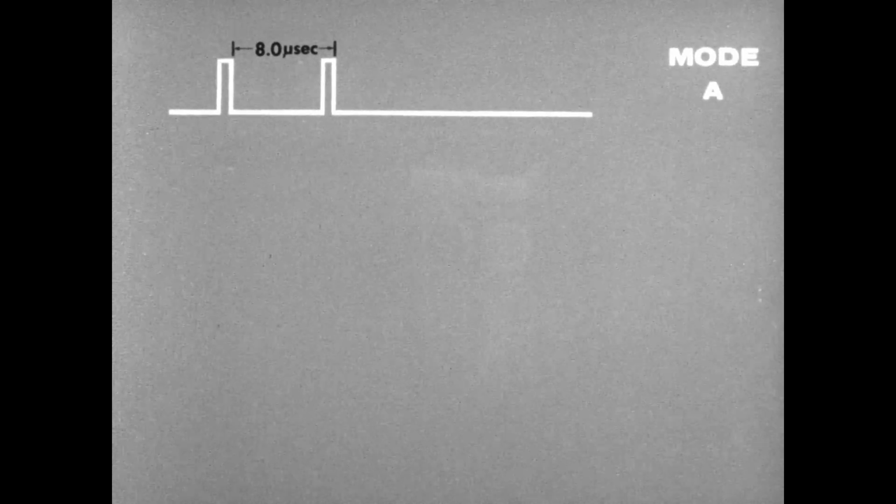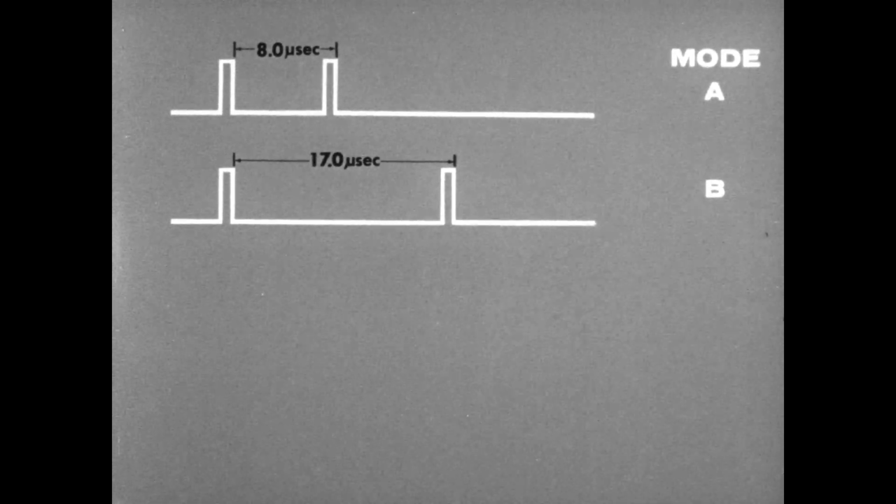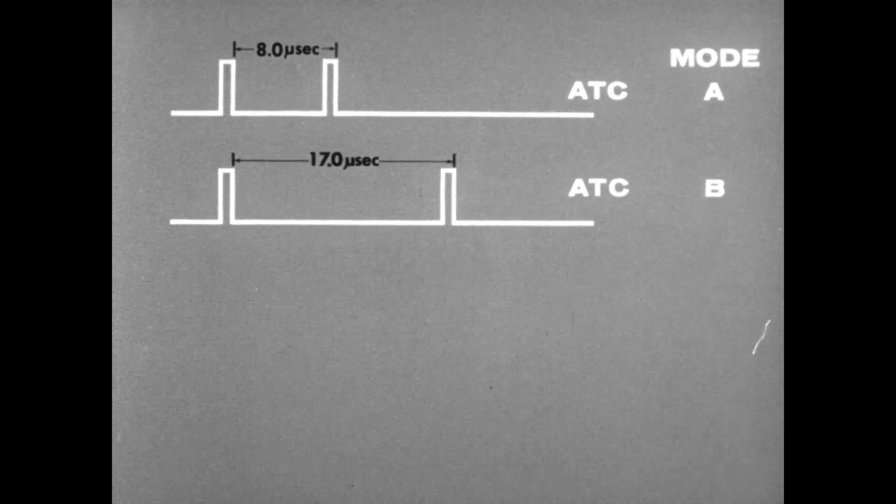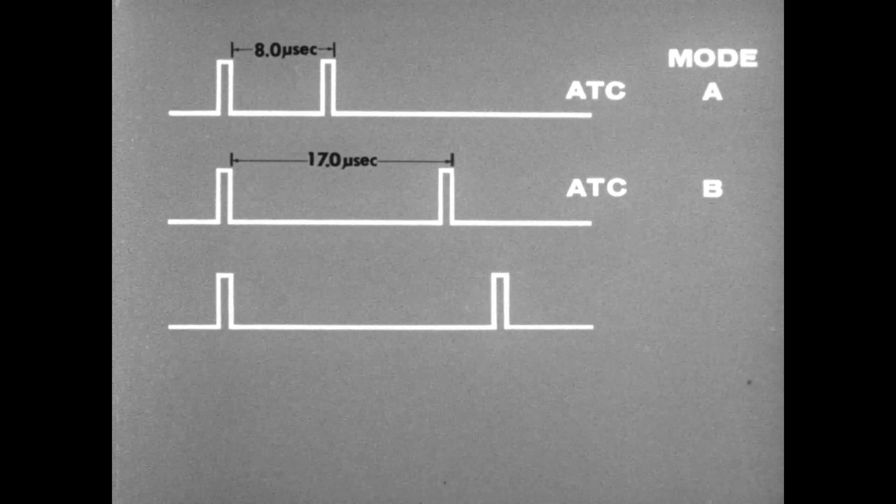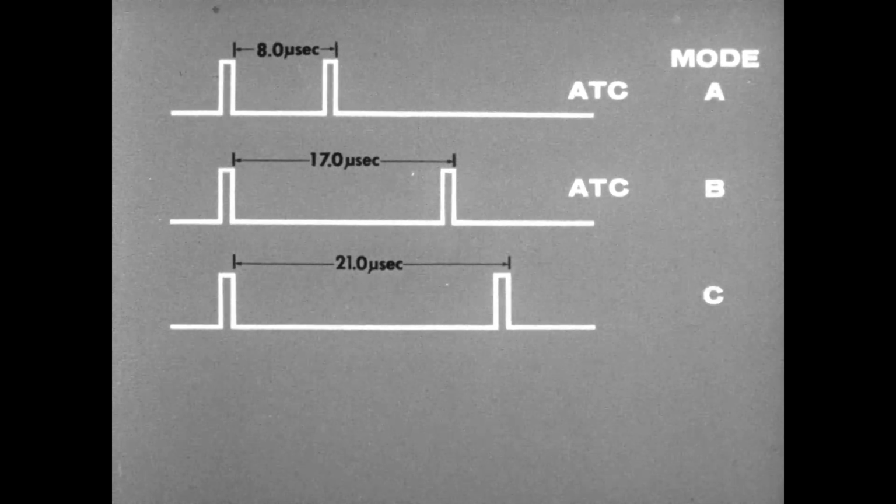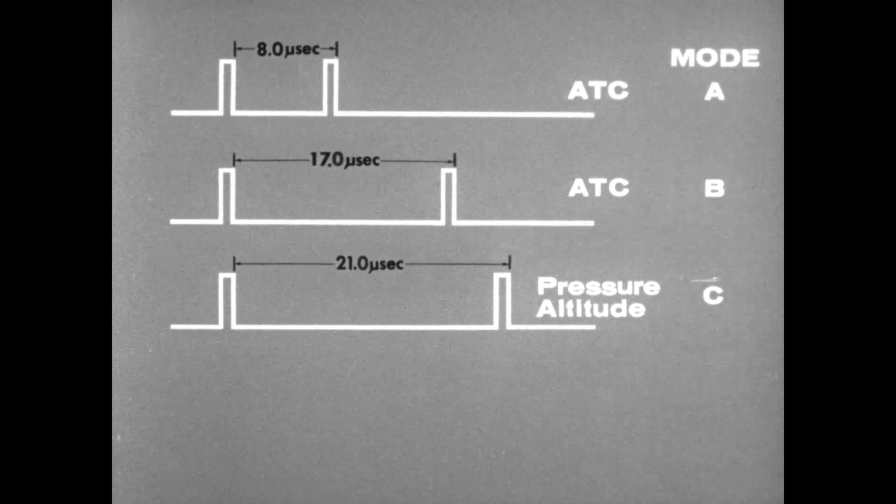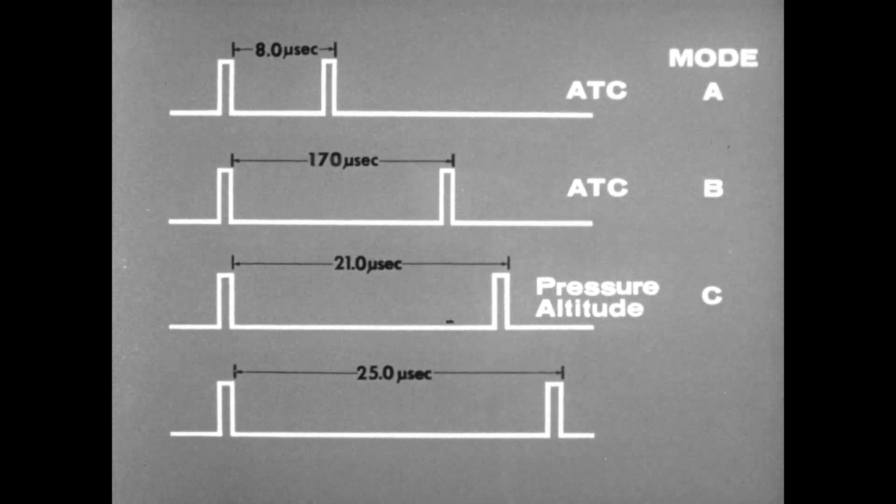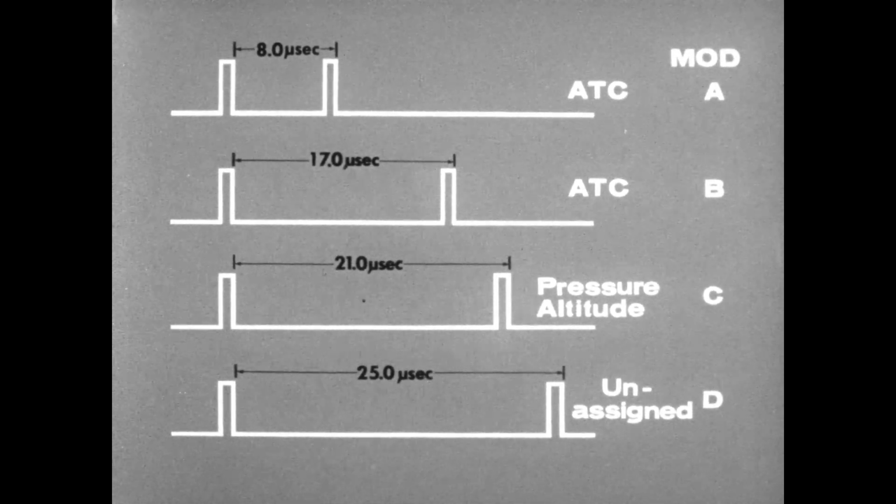Thus, a pulse spacing of 8 microseconds gives mode A, and a pulse spacing of 17 microseconds gives mode B. The replies from transponders triggered by modes A and B are used by air traffic control for identification and tracking of aircraft. A pulse spacing of 21 microseconds gives mode C. This has been designated for use in initiating automatic pressure-altitude transmission from aircraft. A spacing of 25 microseconds provides mode D. The use of mode D has not been decided.